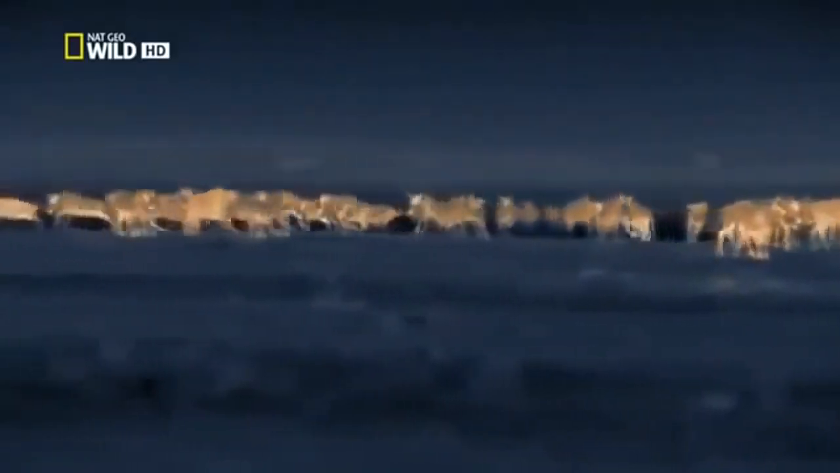The wildebeest have no idea what's about to happen. The chase is over in seconds.